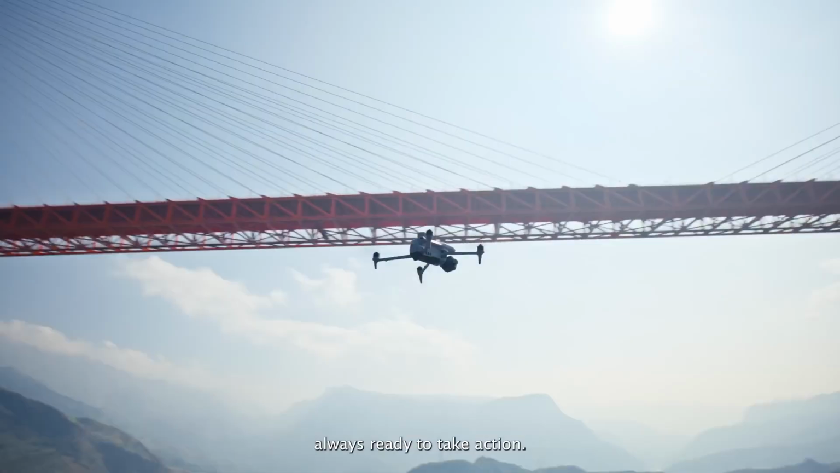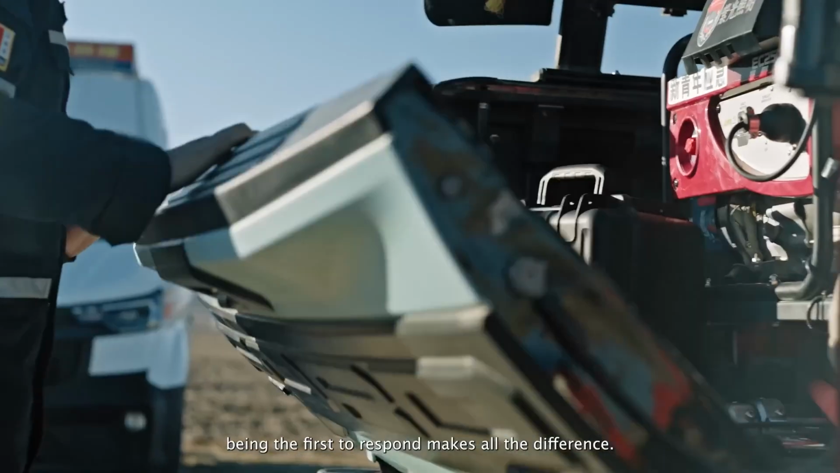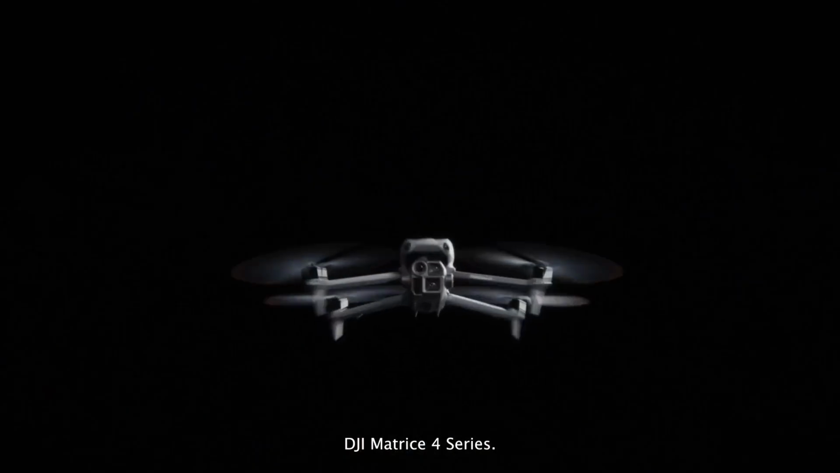Lightweight and powerful, always ready to take action. When critical moments arise, being the first to respond makes all the difference. Introducing the next generation of compact flagship drones, DJI Matrice 4 series.